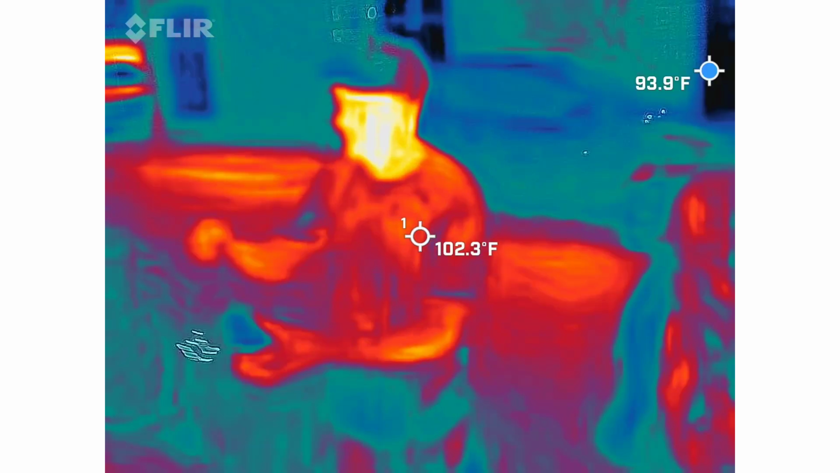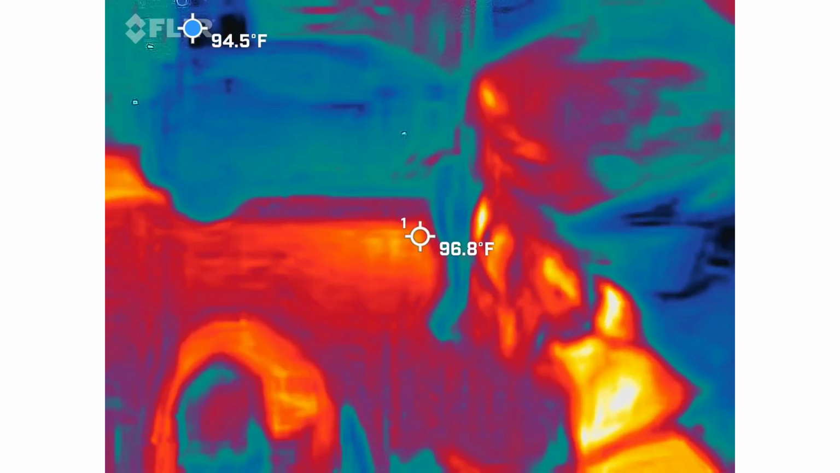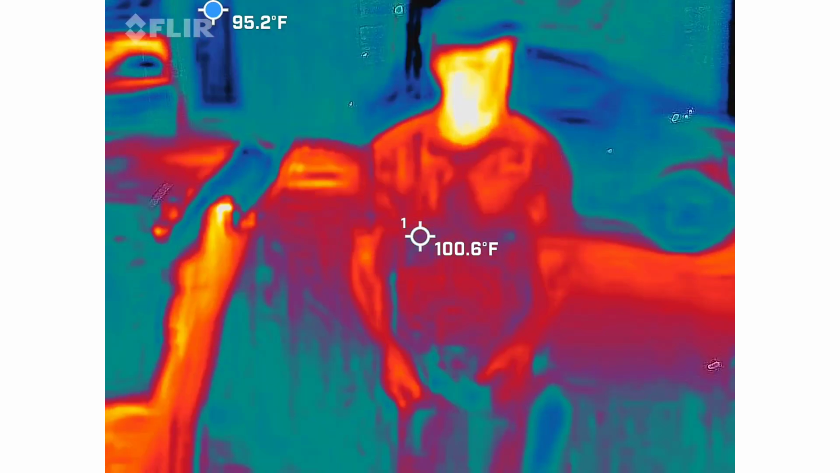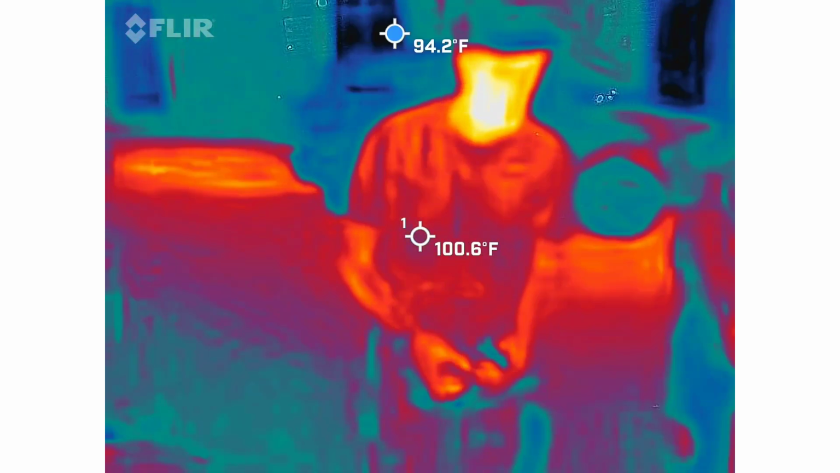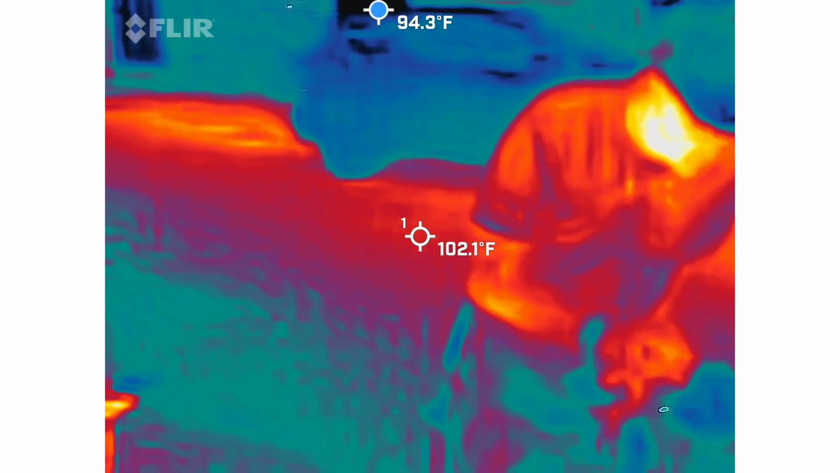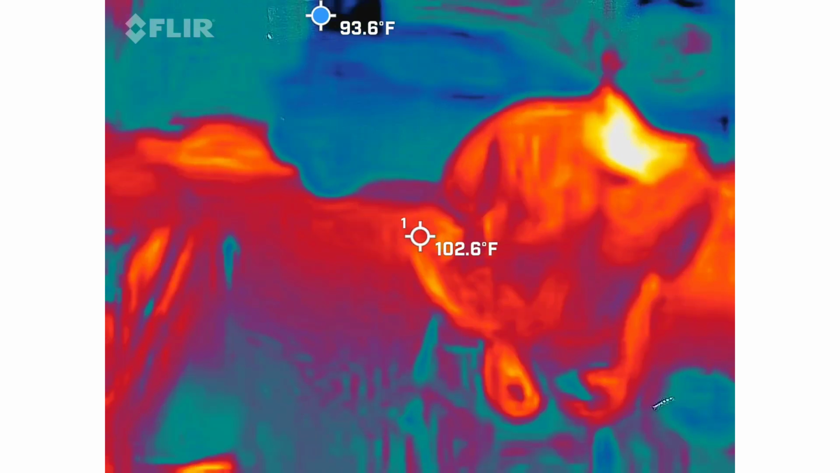So I'm going to demonstrate lasers real quick just so everybody knows what they actually do in case we break these out. This one has to be all the way down. Yeah, you're good. Okay. All right, so lasers.